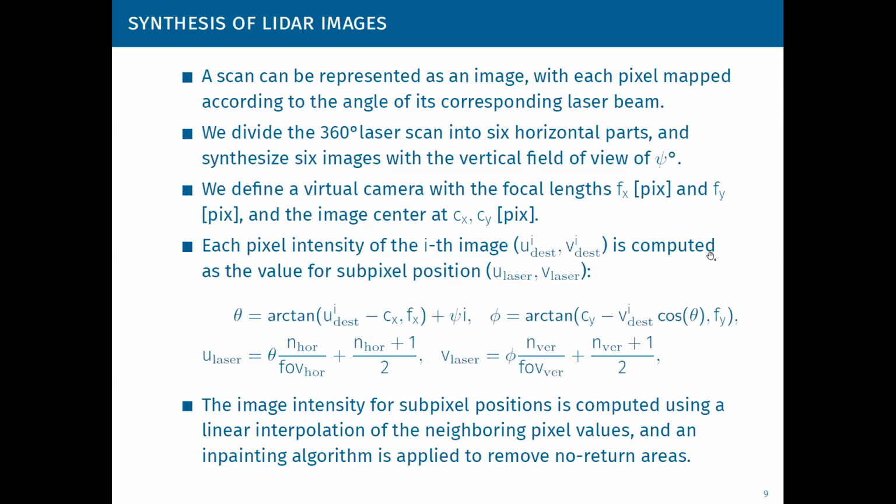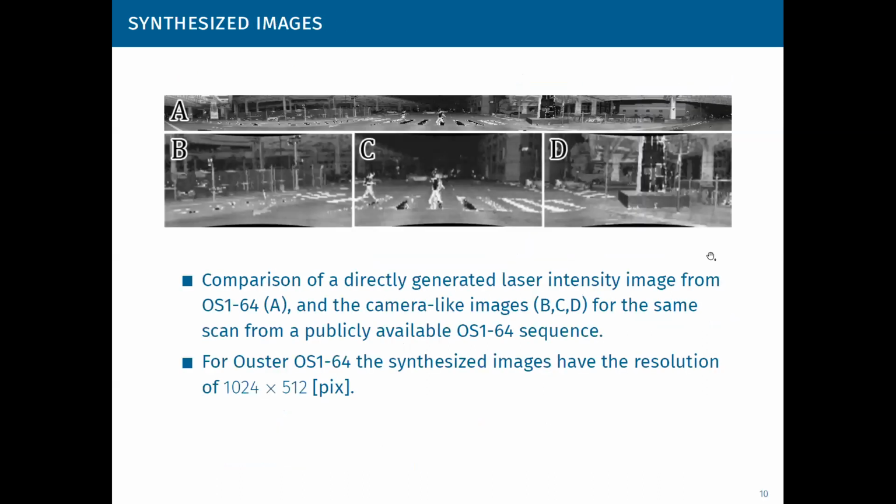The image intensity for subpixel positions is computed using a linear interpolation of the neighboring pixel values, and an inpainting algorithm based on the fast merging method is also used to remove non-return areas in this image. On this slide, you can see an example of images synthesized using our methods.